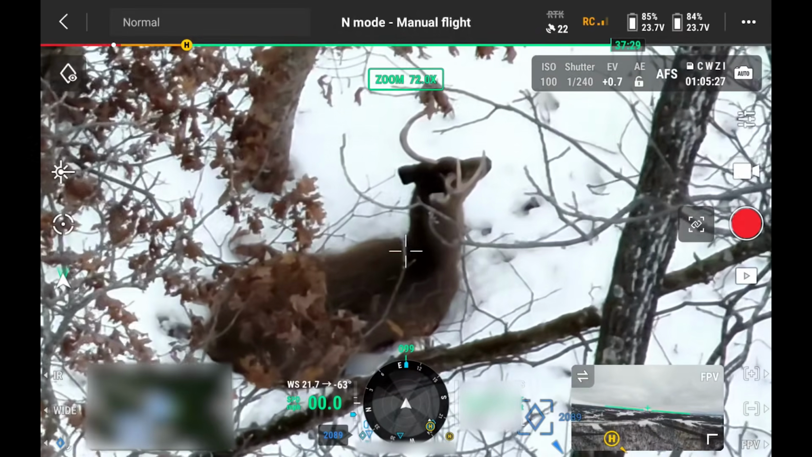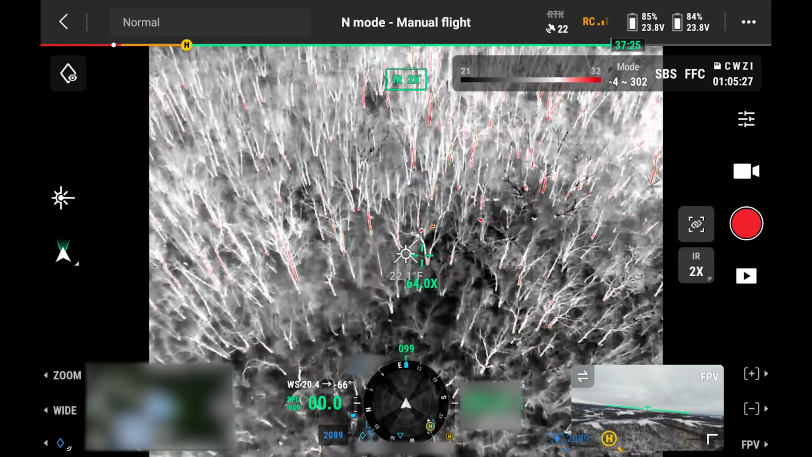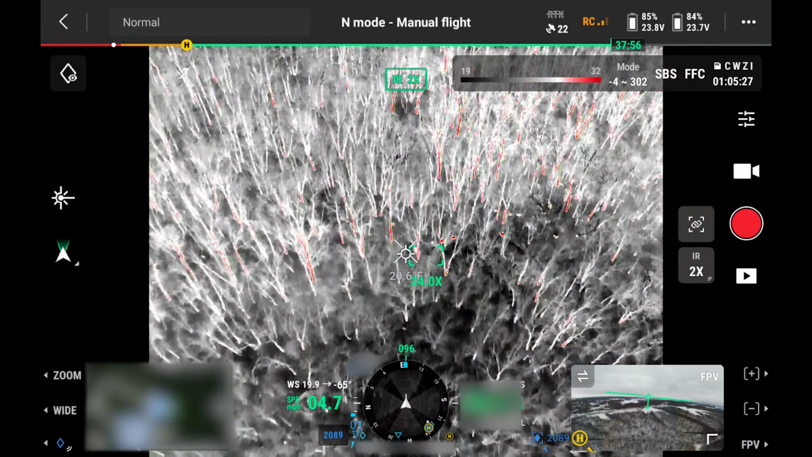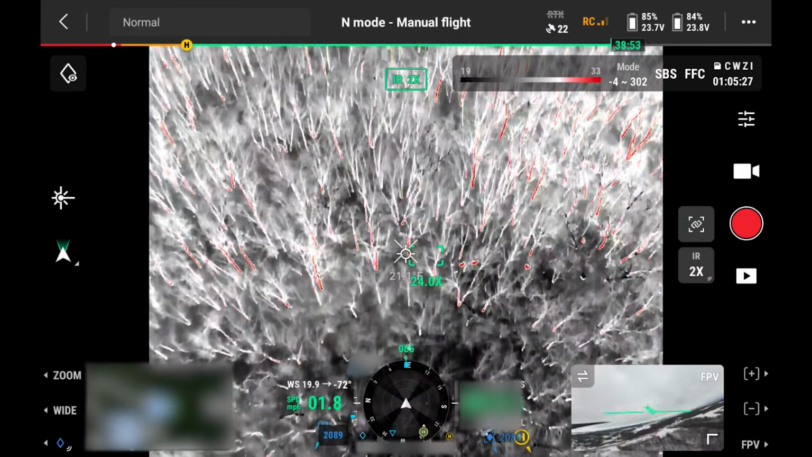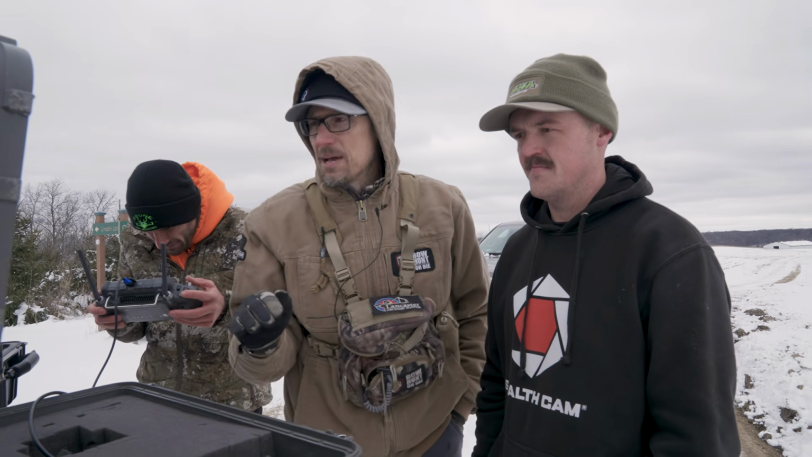But again, when you're doing these types of surveys, you want this overcast. We've got snow on the ground, so we have the most minimal amount of additional interference from any other heat signatures out there, whether it be a rock or a log that was getting beat by the sun. So we could not have gotten a better day for this.